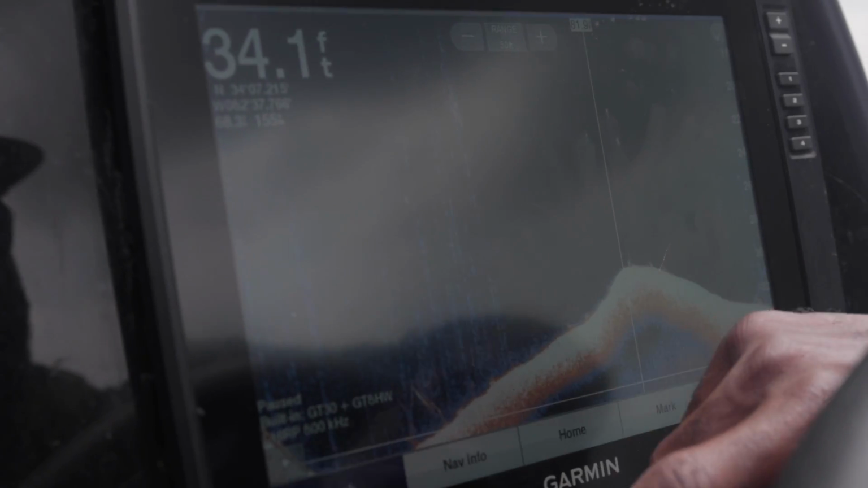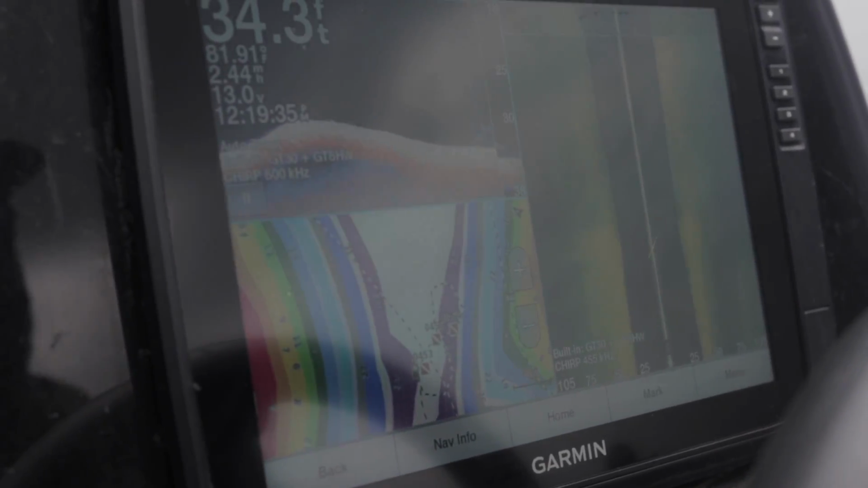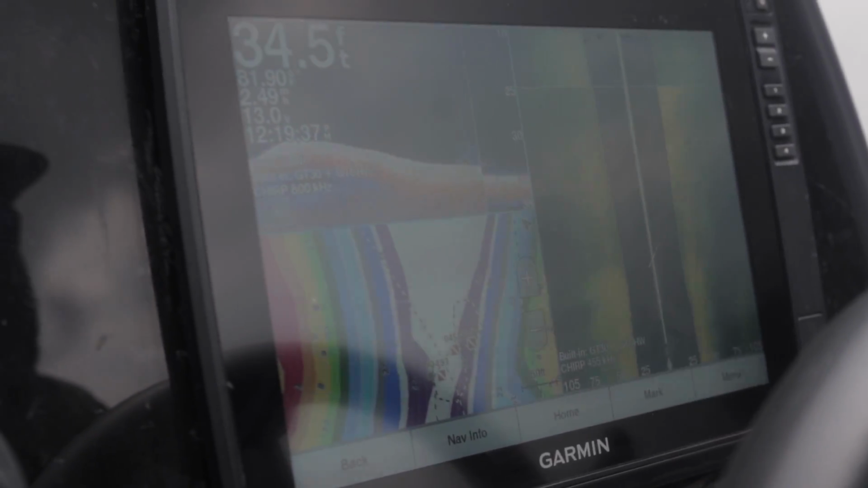So it's no different than fishing shallow, but they're using 35, 50, 60 foot timber lines to do the same thing that they would do on the shoreline. There was a few fish sitting right on the edge of that timber.